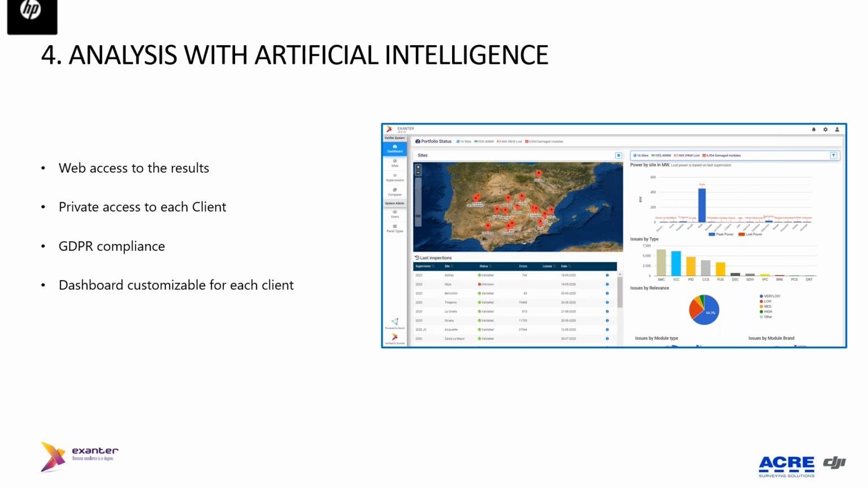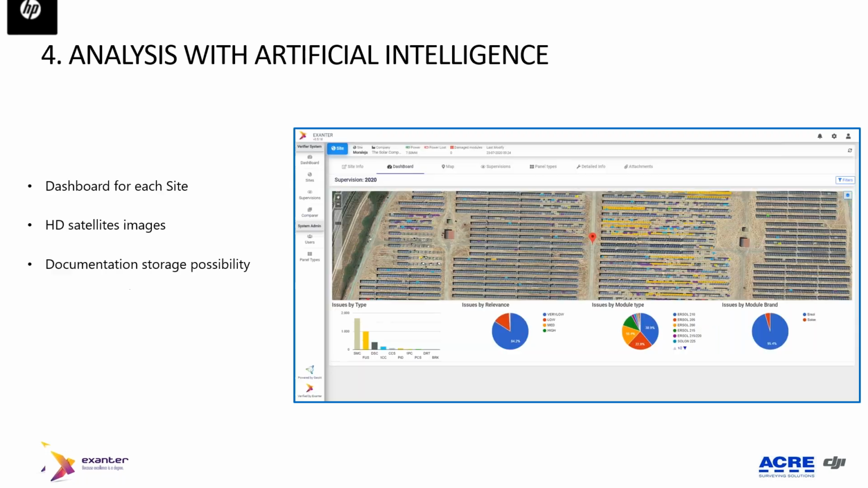Any client has web access to the results of their plants, a private access for this client, with GDPR compliance and with a dashboard that can be customizable to the client.